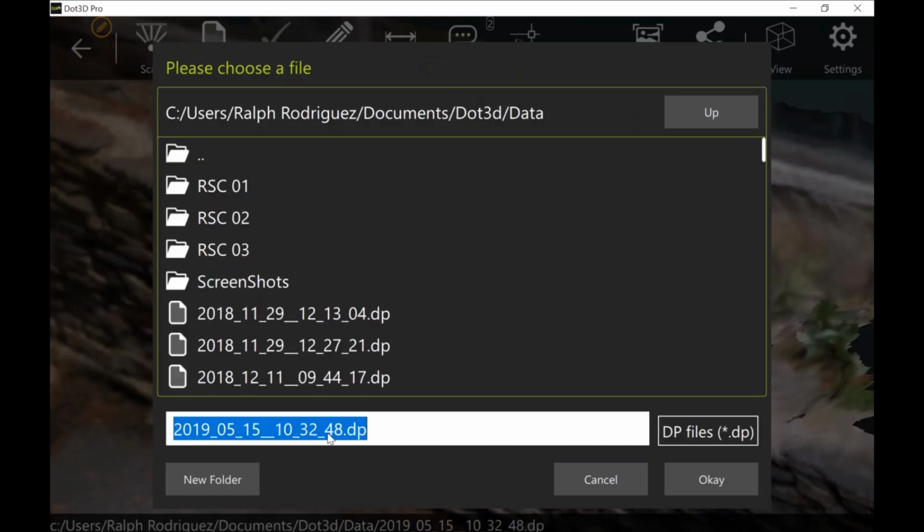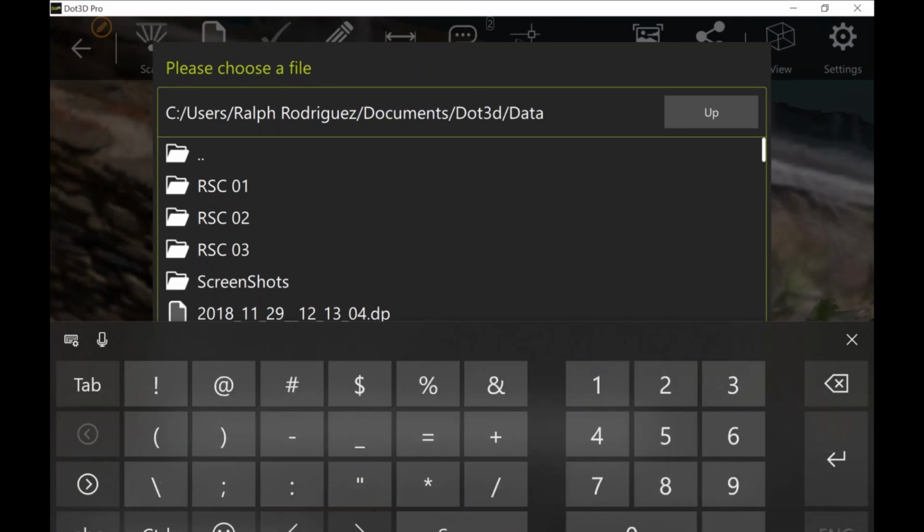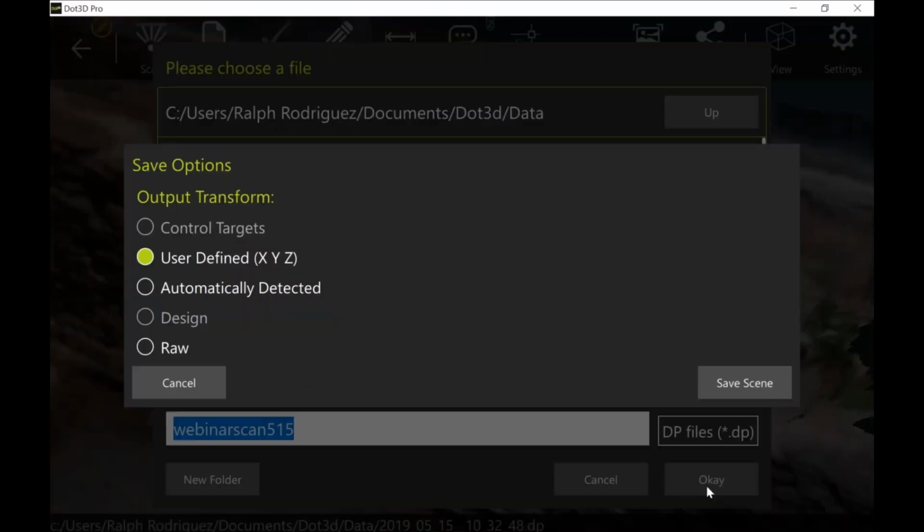So we're going to save as webinar scan 5 and press OK. And it gives you an option of what coordinate system you want to be set to. So we're going to be using the user-defined coordinate that we set with the tap of our fingers. The automatic detected coordinate system would be another option if the results were adequate.